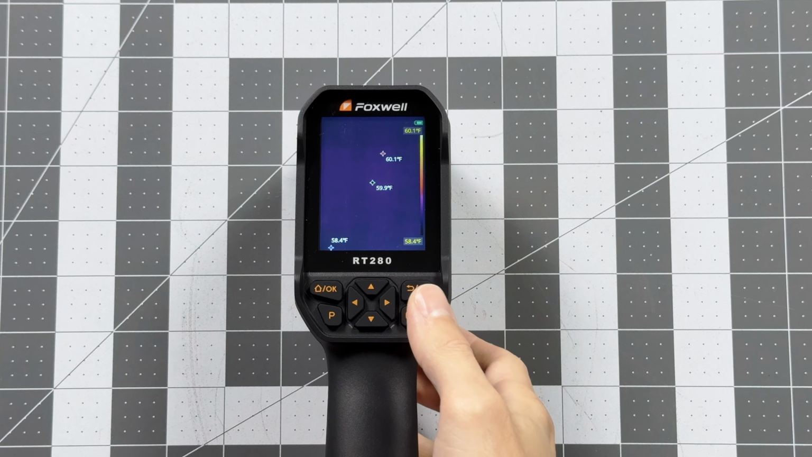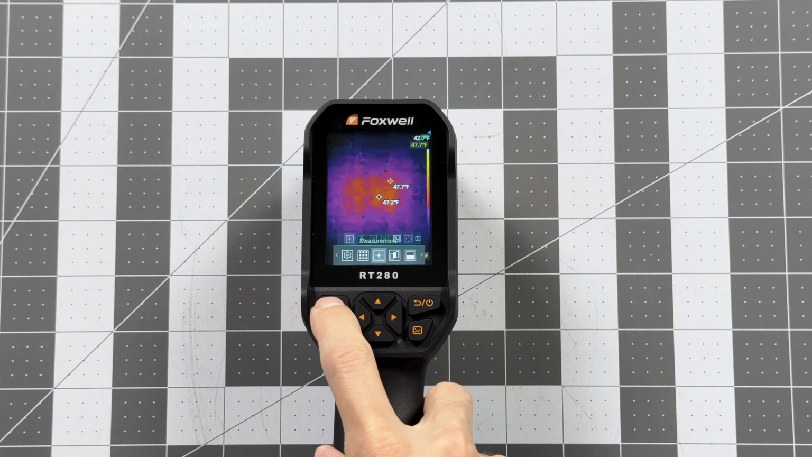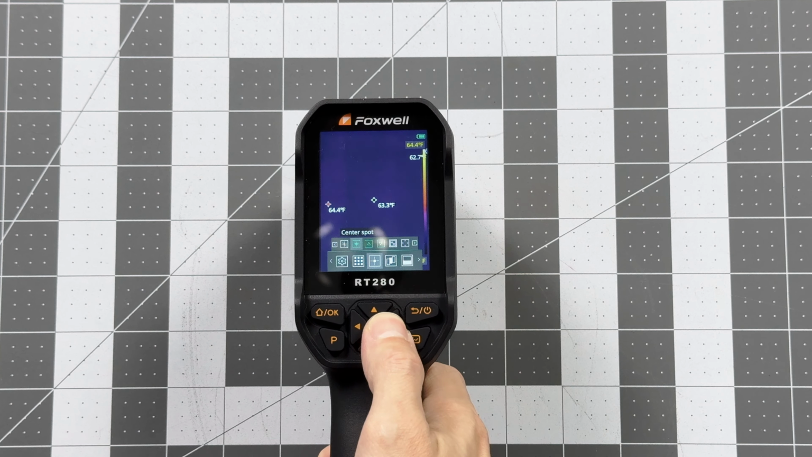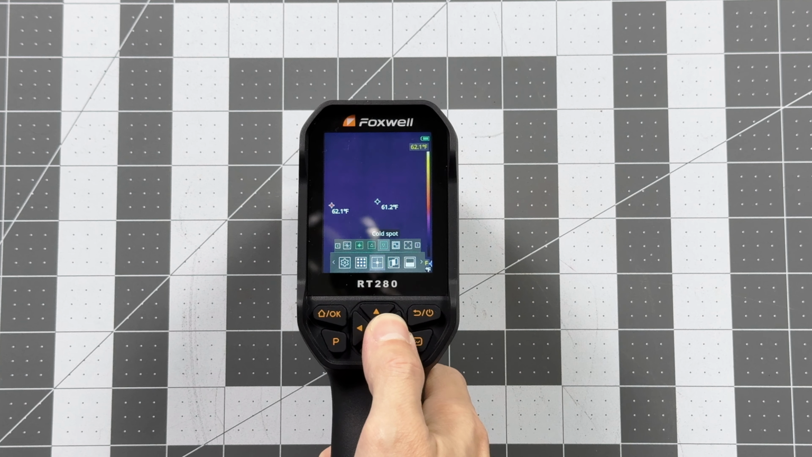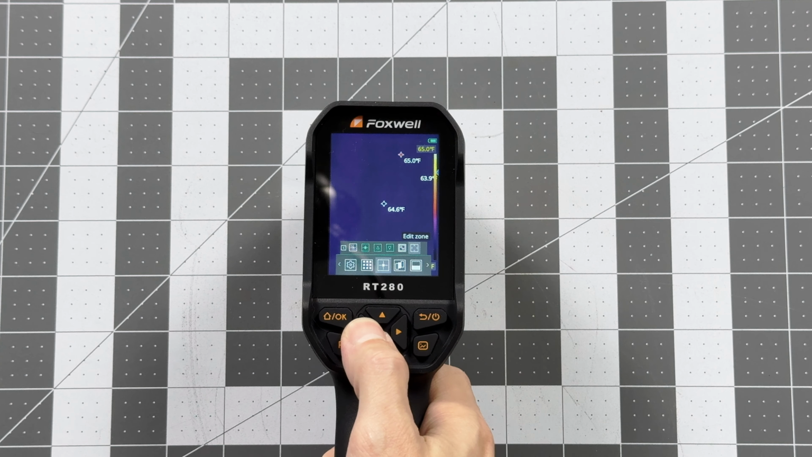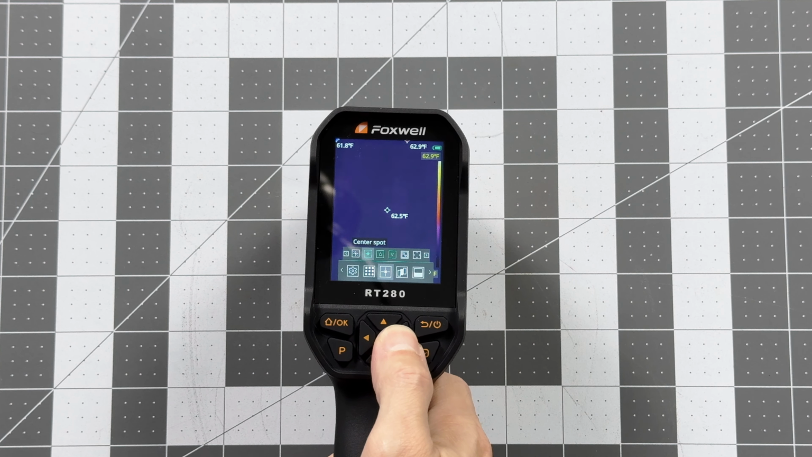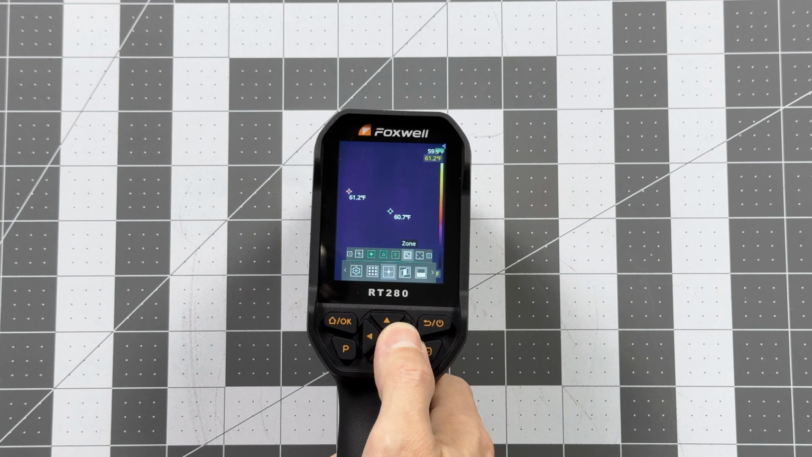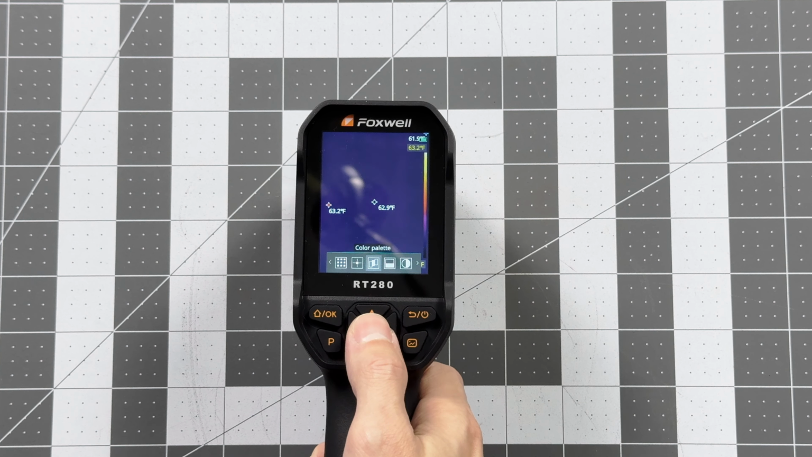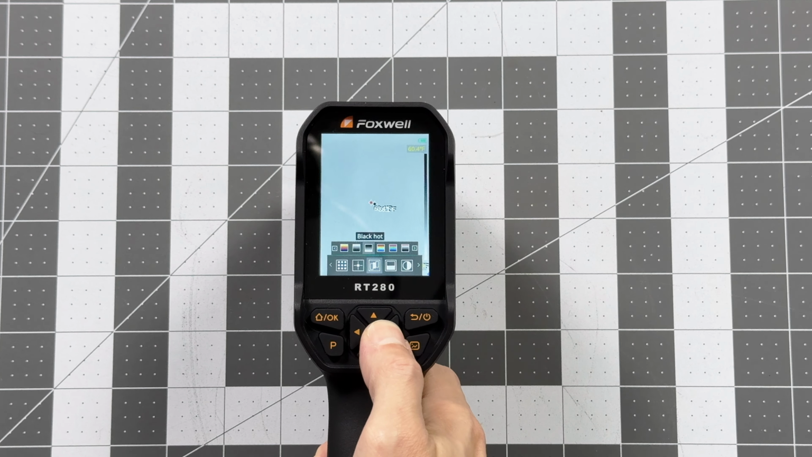All right, let's do a quick tour of the interface now. So we'll go into our menu here. We've got our measurement here. So we can do none, center spot, hot spot, cold spot, zone, and you can edit the zone. So by default, center spot, hot spot, and cold spot are enabled. Got our color palette here, which we saw a bit earlier.